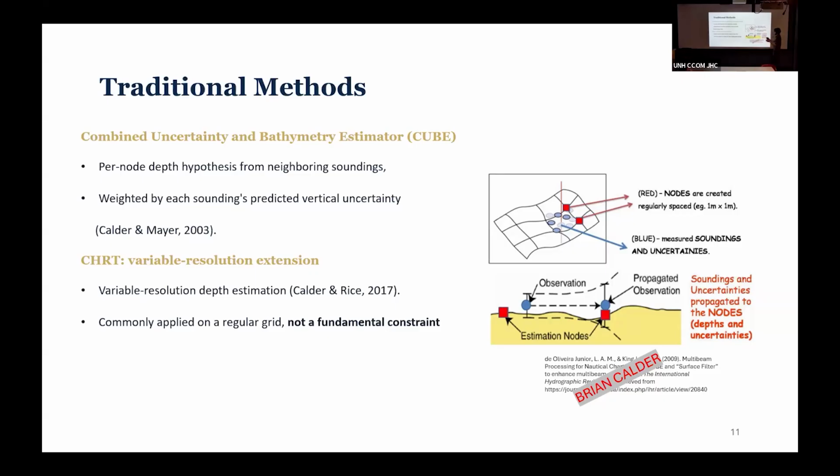And with CUBE, that is again by choice, not by necessity of the design. This is done with an even grid, and the nodes are the corners of each of those grids, or the centers of each of those grids. No, it was corner, that's right. And then there's CHRT, which was an expansion to this work, where you have a variable resolution, right? So you can break that space into smaller spaces where the data is more dense, and you can do the exact same process. Again, the regular grid is commonly applied, but it's not a constraint. It was more of a computer resource constraint.